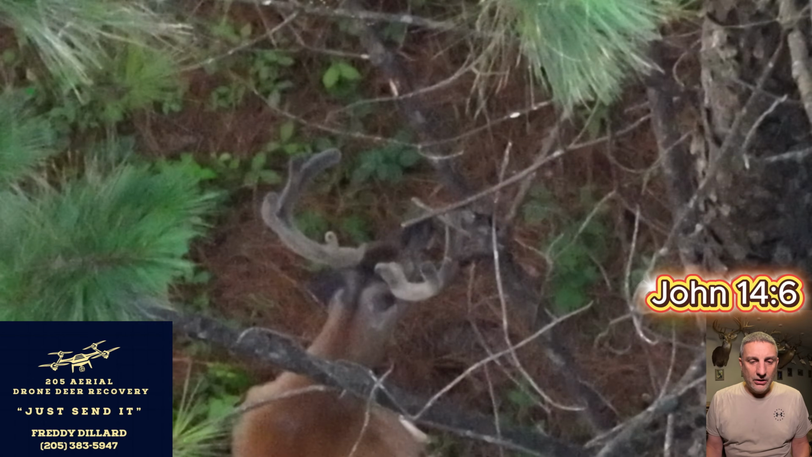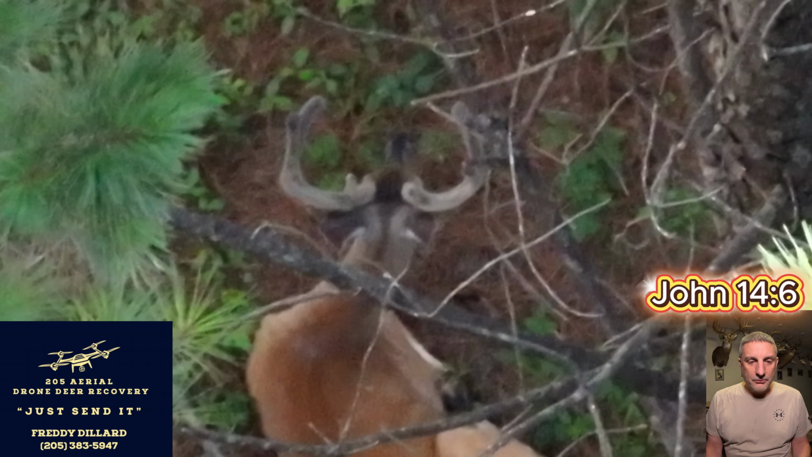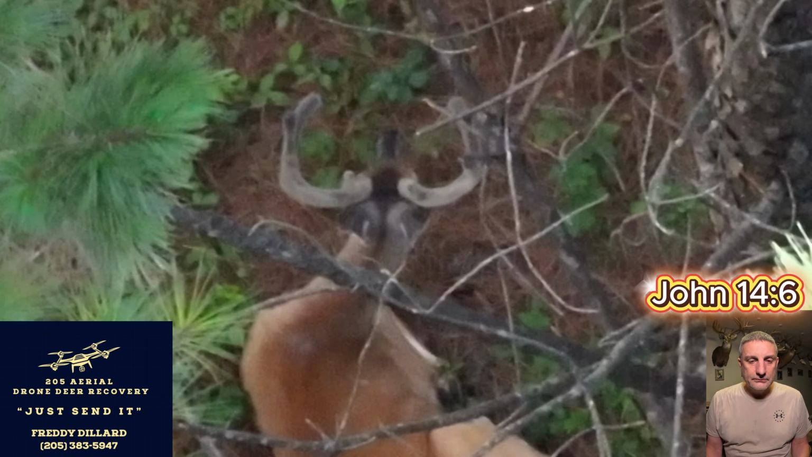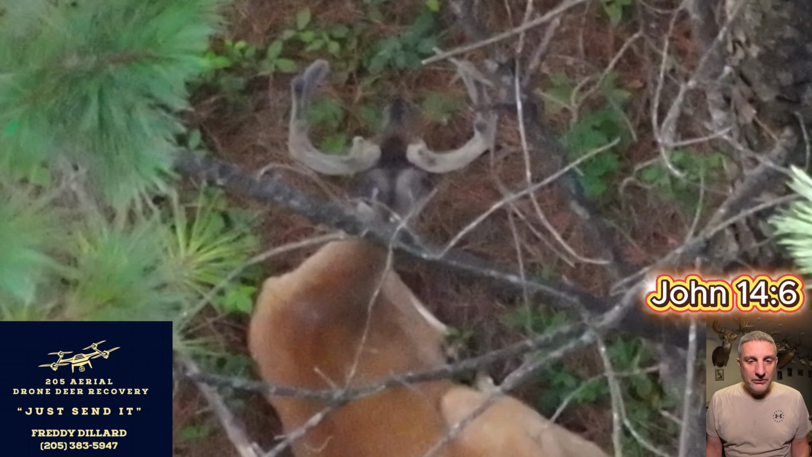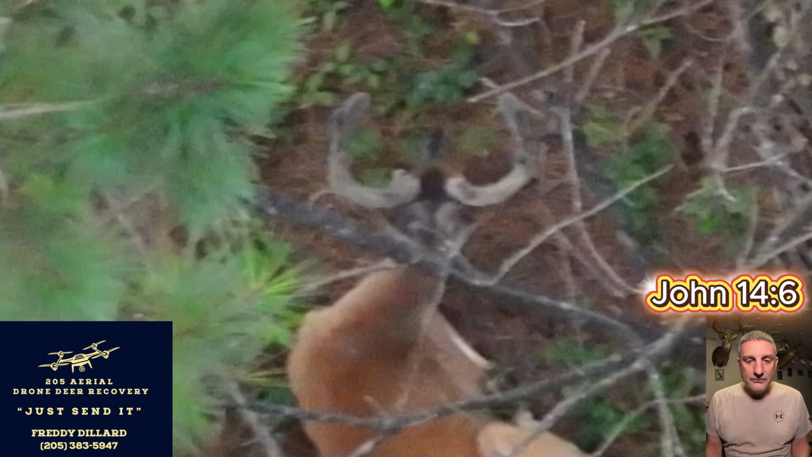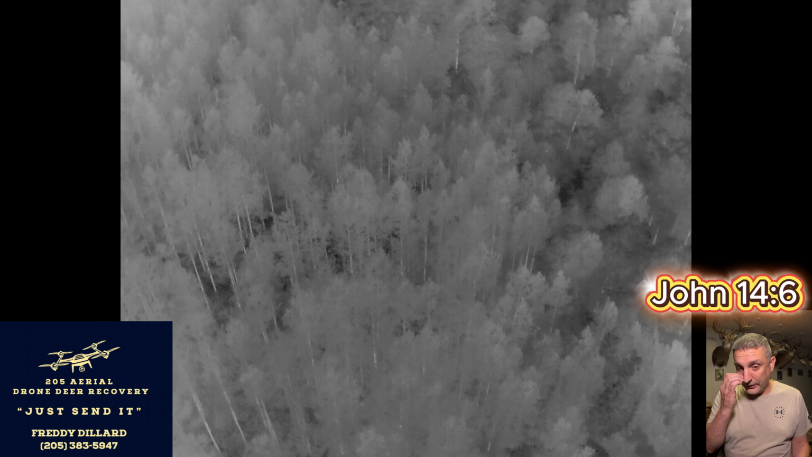This picture right here, it's just a really tight window, but I got a pretty good view of him right here. Again, this is great practice for searching for deer and recovering deer later on. I don't know if I did a zoom out right here, but it was a really tight window.